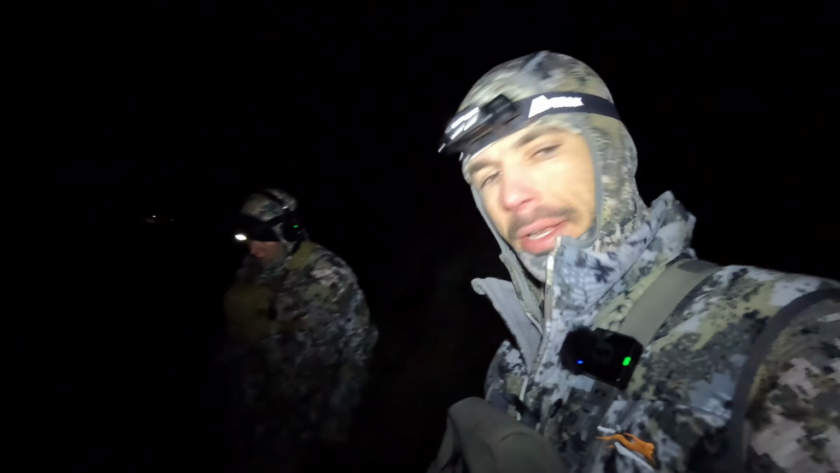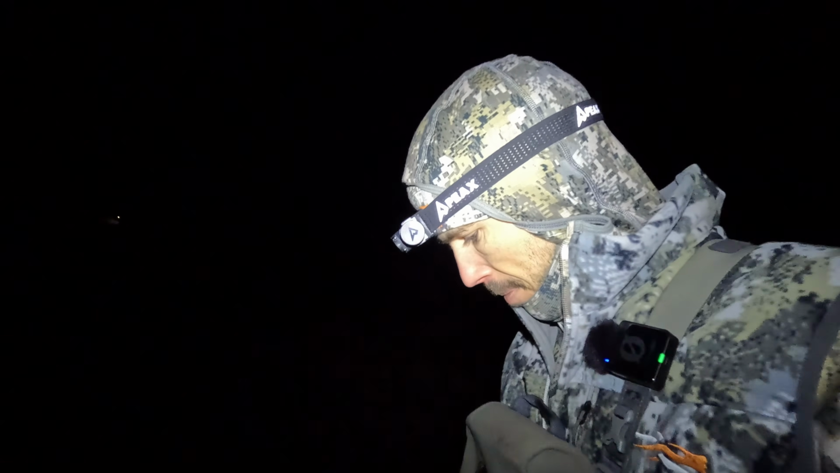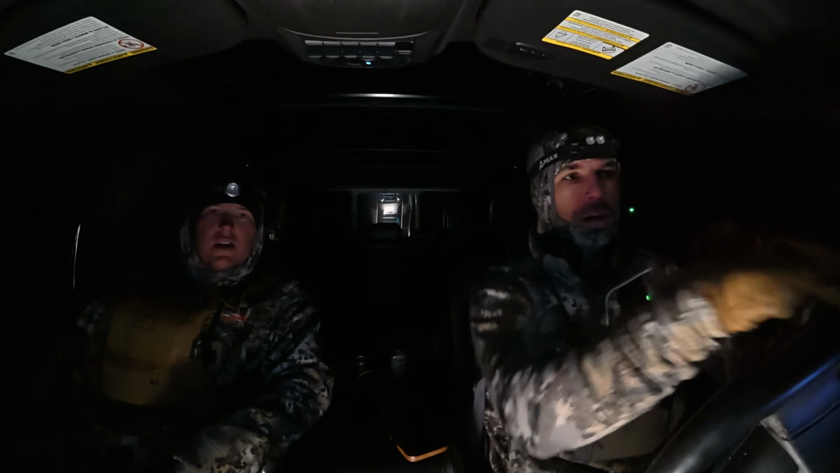so we are going to get him tagged up and then get on with it, because we've had a slow start as usual, but it seems like the later it gets, the more we get into them. So we're going to try to keep going and get back in the truck so we can feel our hands and our faces. There, that's a little bit better. That's pretty good.